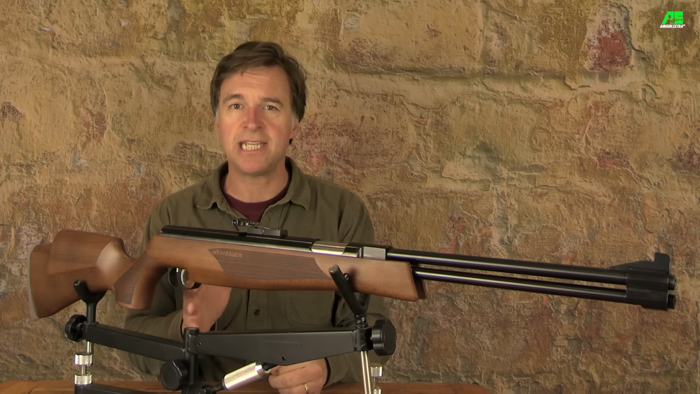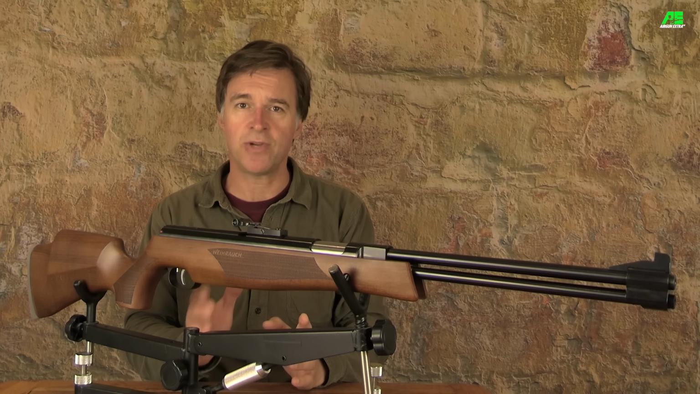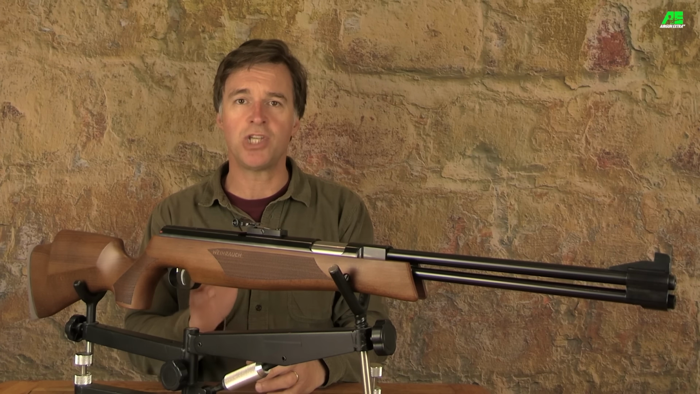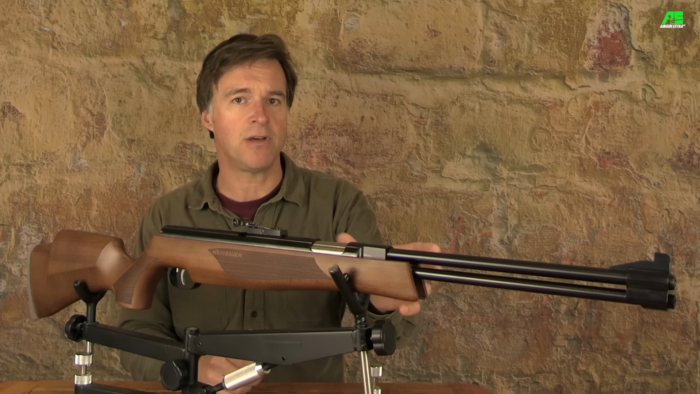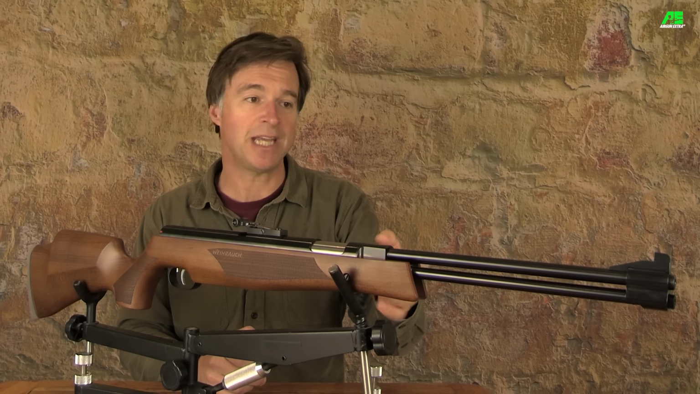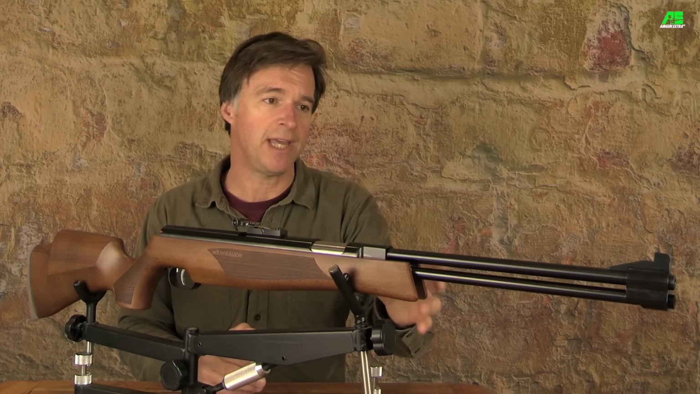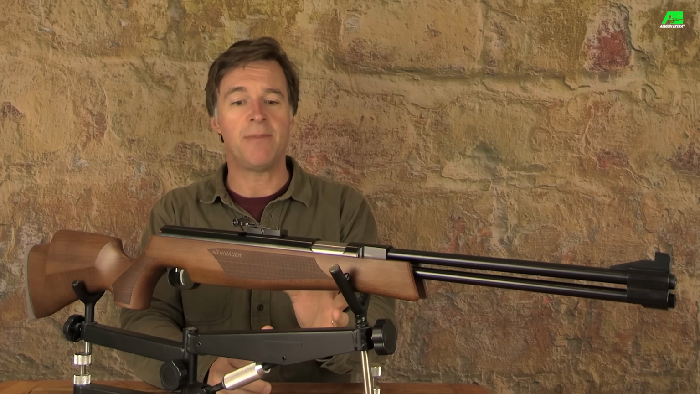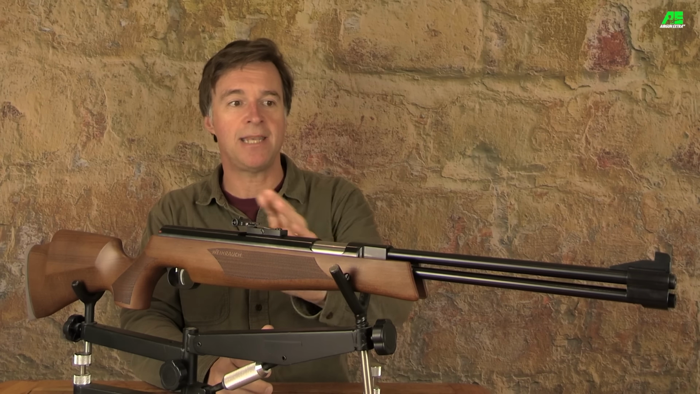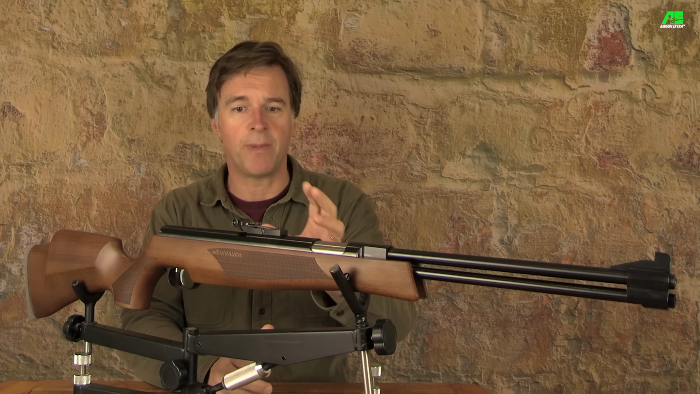The HW77K has a 37cm barrel, and it's available in .177 and .22 calibres, and also .20 and .25 to special order. Now you can see that the foresight element of the open sights is, as you would expect, positioned at the front of the barrel, and it's very simple to remove. It actually sits on top of the underlever retainer mechanism, but more on that later on. The rear sight element sits on a dovetail rail, and like the foresight is very simple to remove should you decide to fit a telescopic sight.